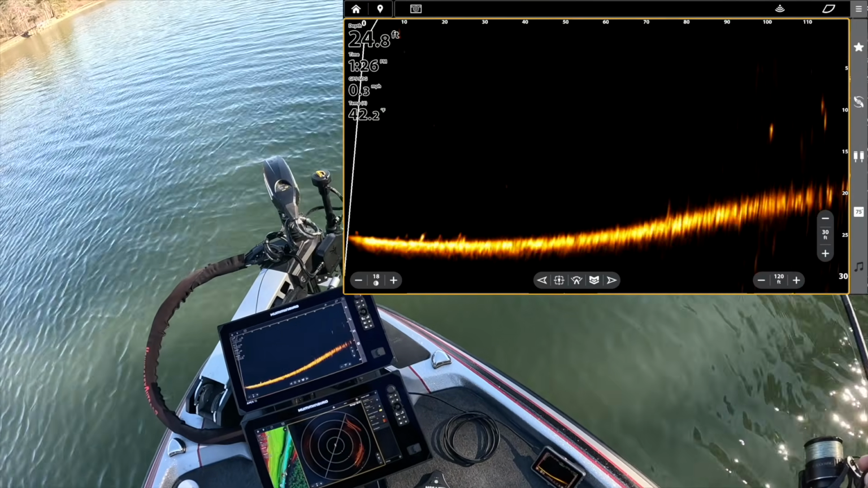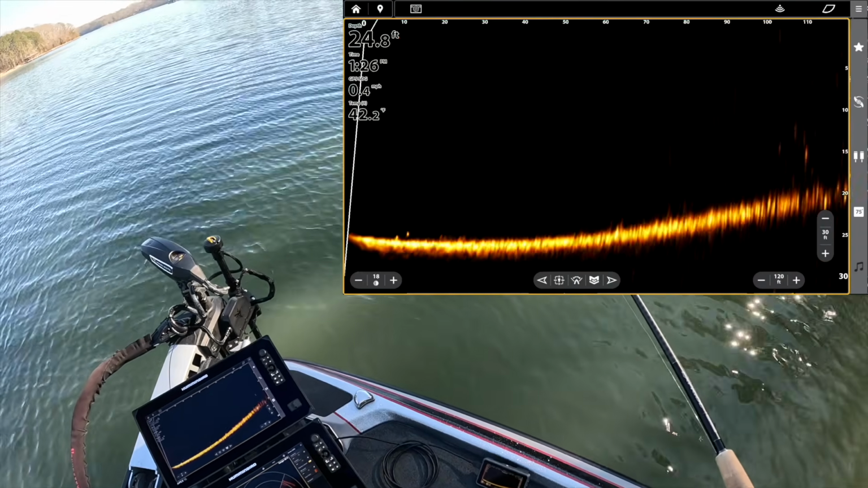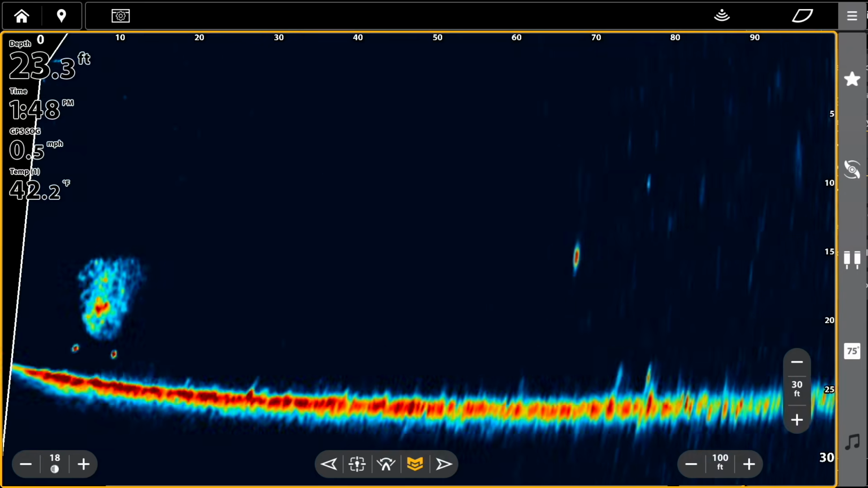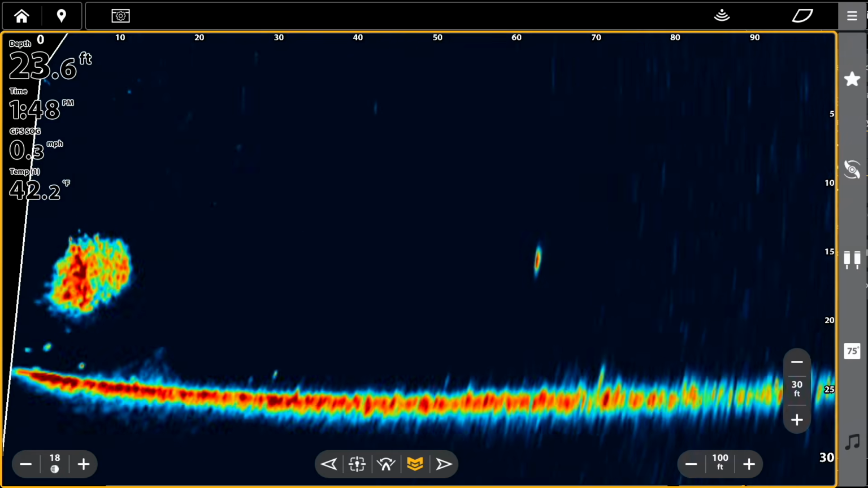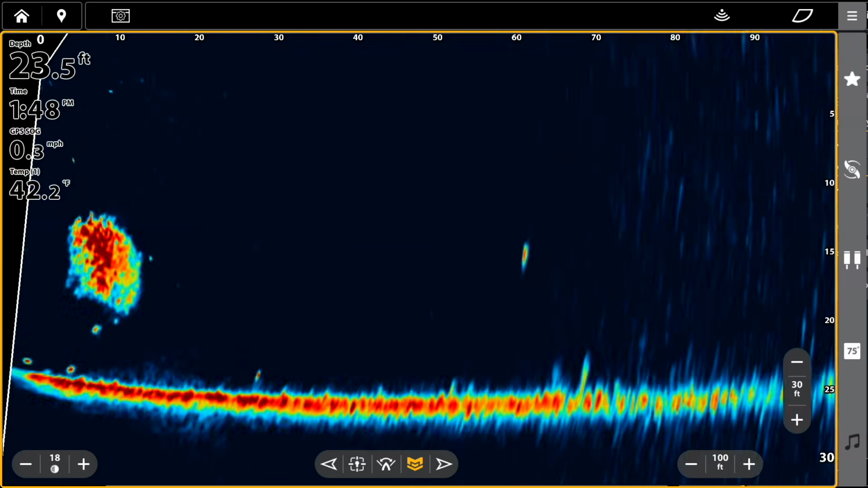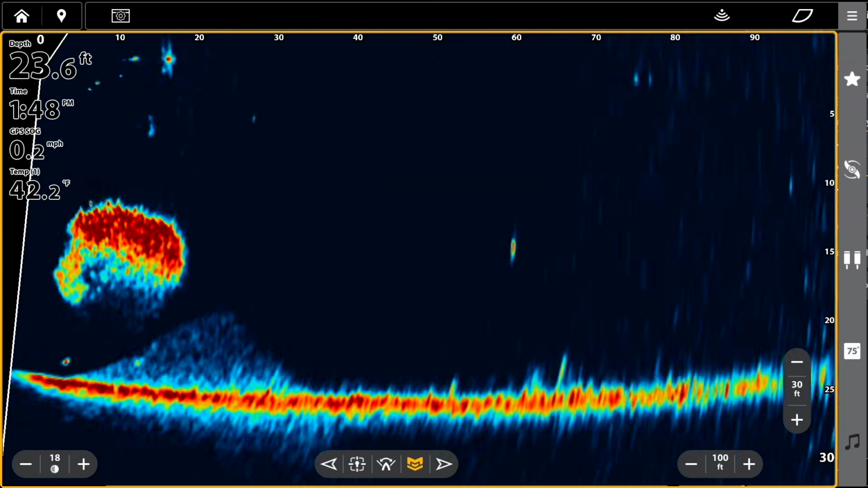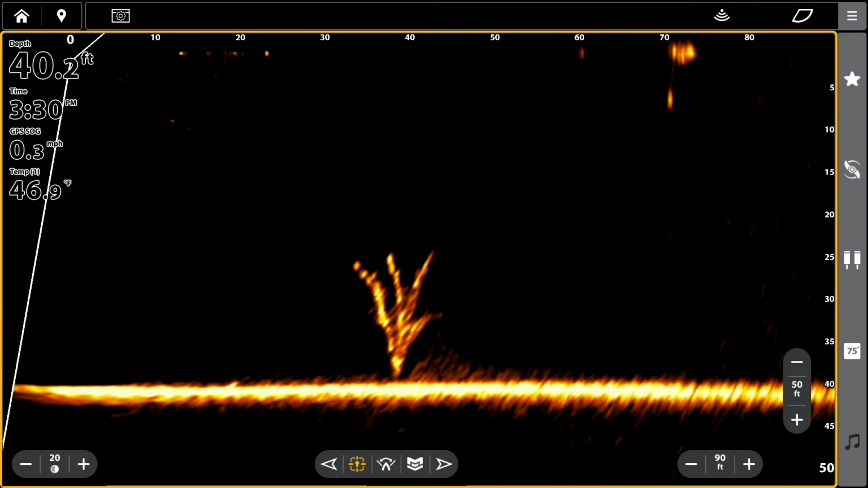Right off the bat, two things that are major improvements from ML1 is target separation, being able to see these fish on bottom. That really stands out with that Doppler color. So target separation and bait tracking, being able to see your bait hit.